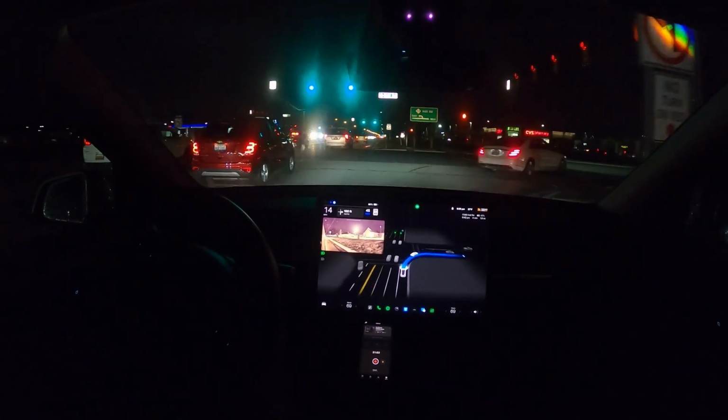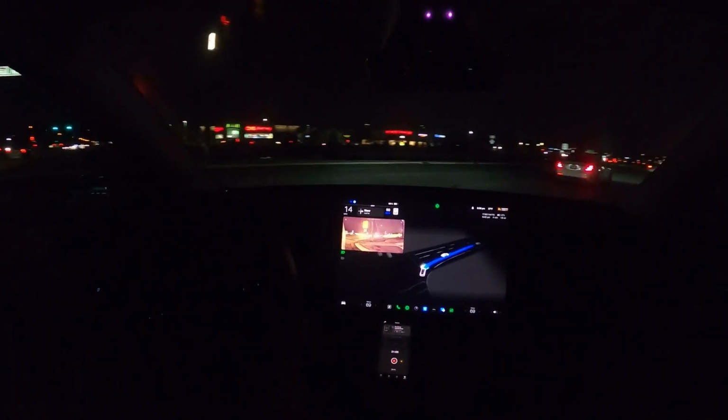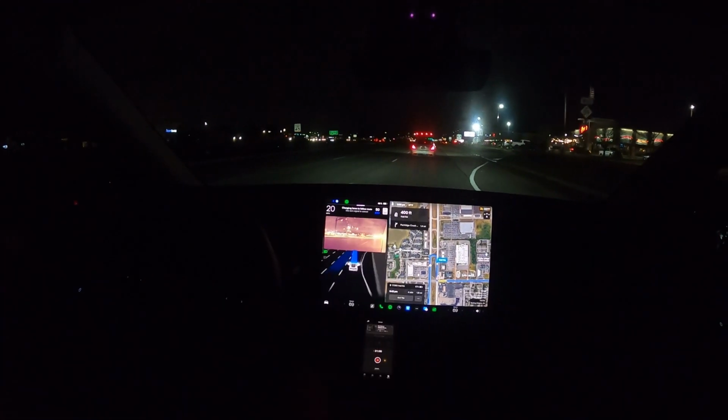Okay, needs to not pick this first lane. No, we did so good on the Dave & Buster's one. Okay, let's see how it's going to do.